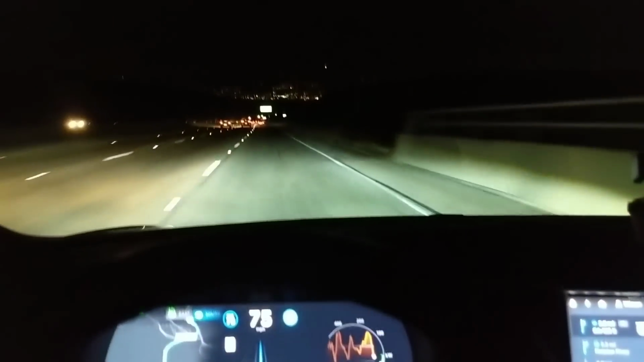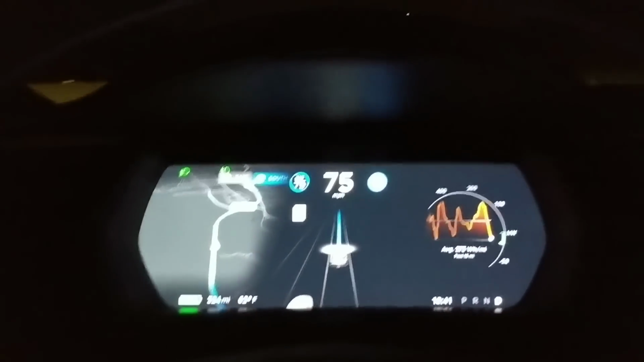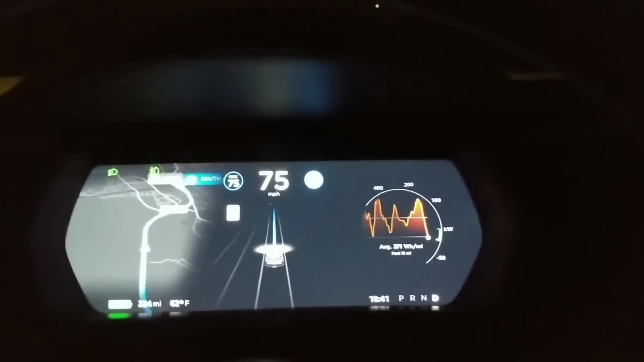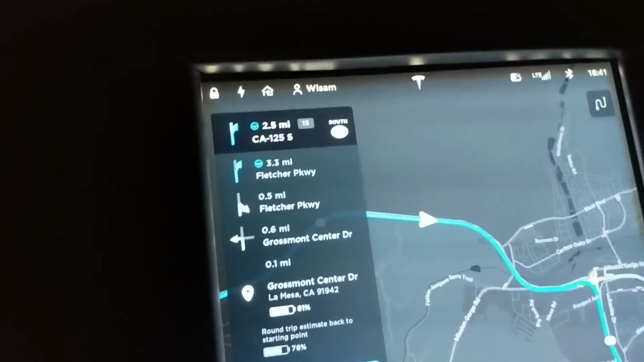So we're just going straight ahead. I guess the reason the car decided to suggest the right side to switch to is because we're approaching a right turn.